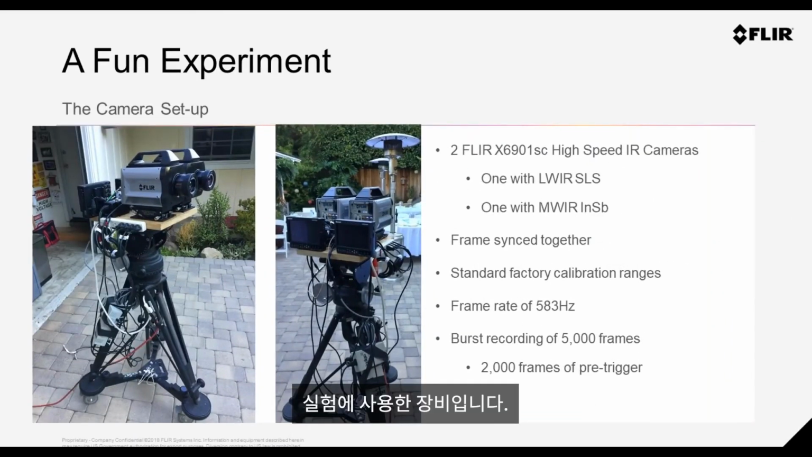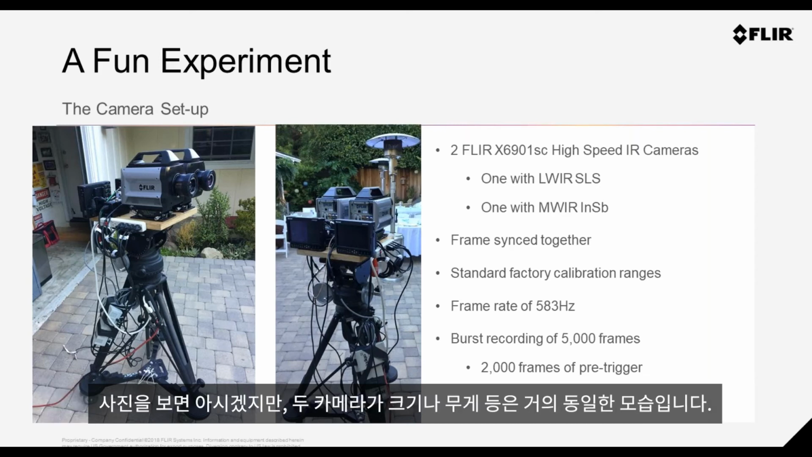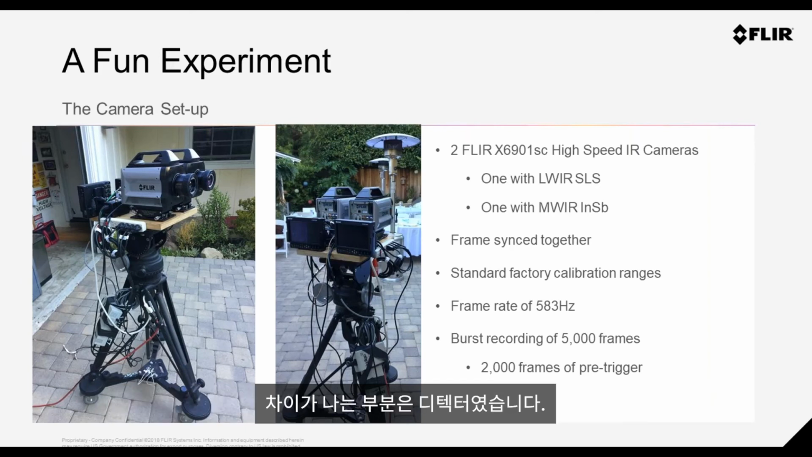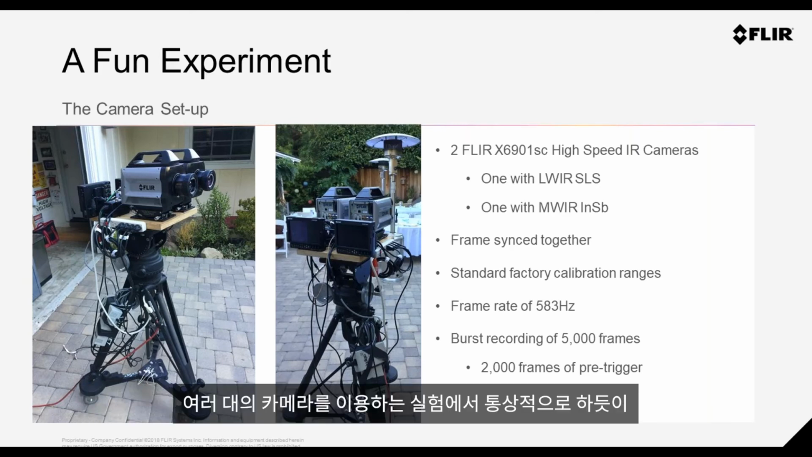So here's our experimental setup. What we have here is two cooled cameras, one working in the mid-wave and one working in the long wave. Again, you'll see that the size, weight and footprint of the cameras are identical. They're just working in two completely different spectral bands because of the detector and the readouts that we drop in there. So we sync everything together. That's perfectly normal for such cameras.